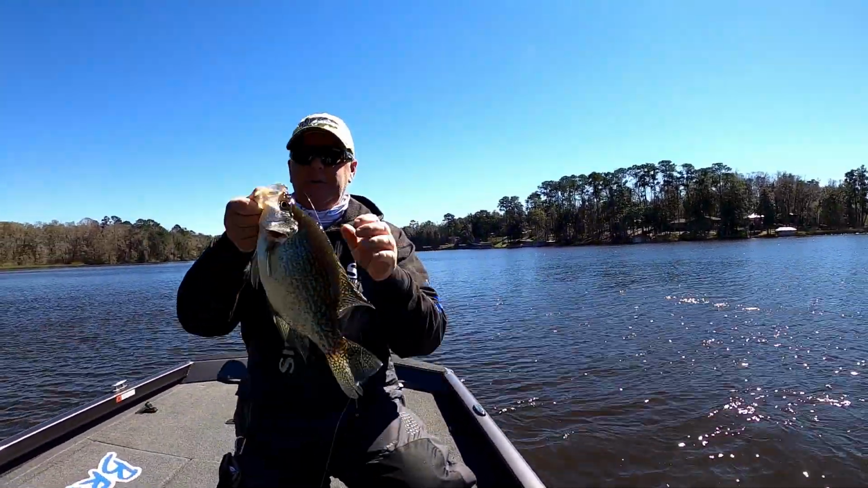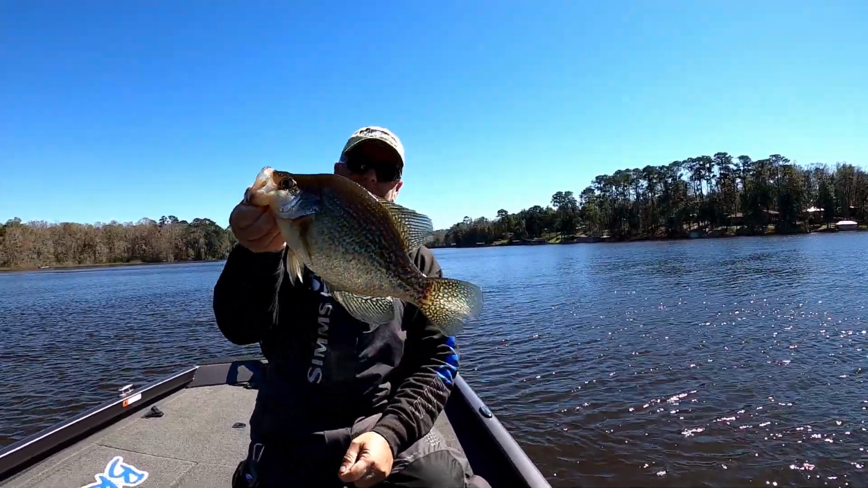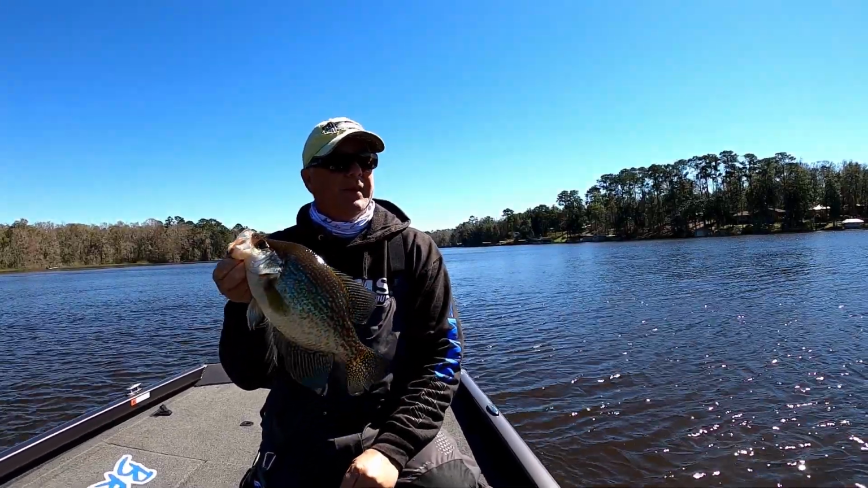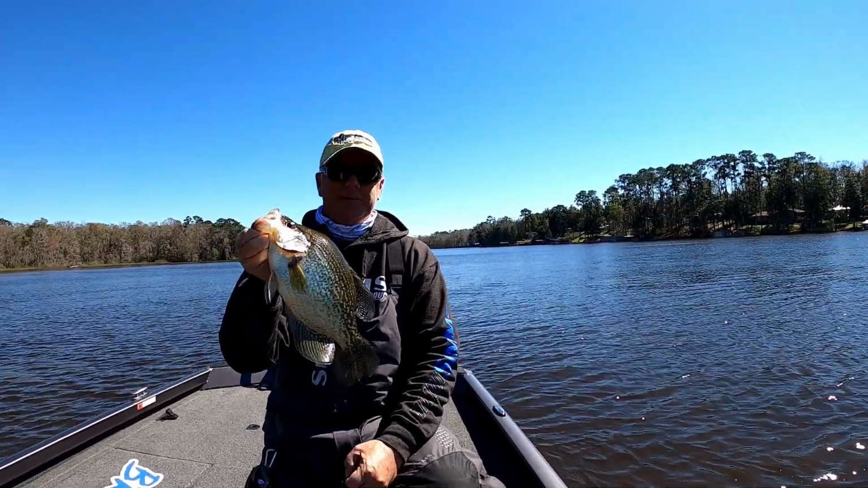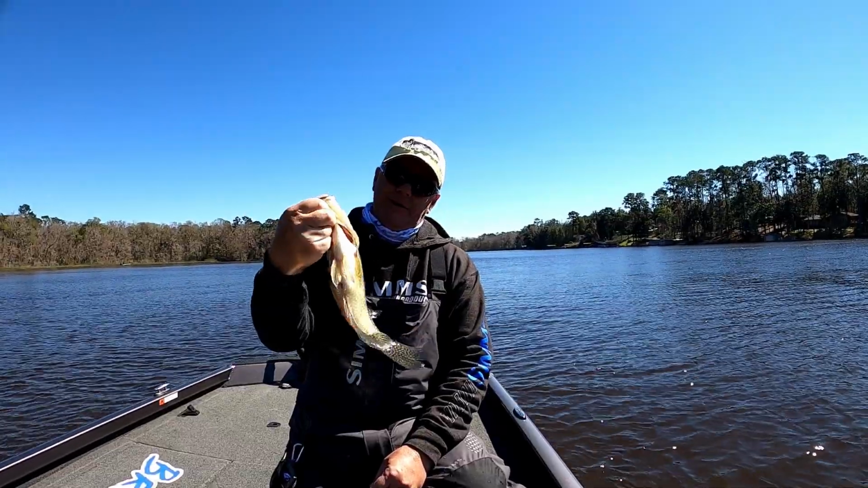Hi guys, another big pre-spawn crappie, and I'll tell you, it ain't easy today. I've looked hard. I actually came up on a flat, caught this one in about 14 foot of water on a stick. Well, there you go.